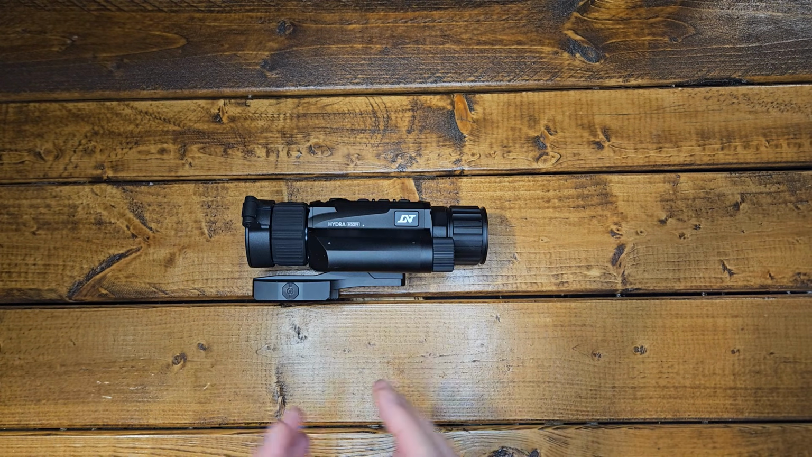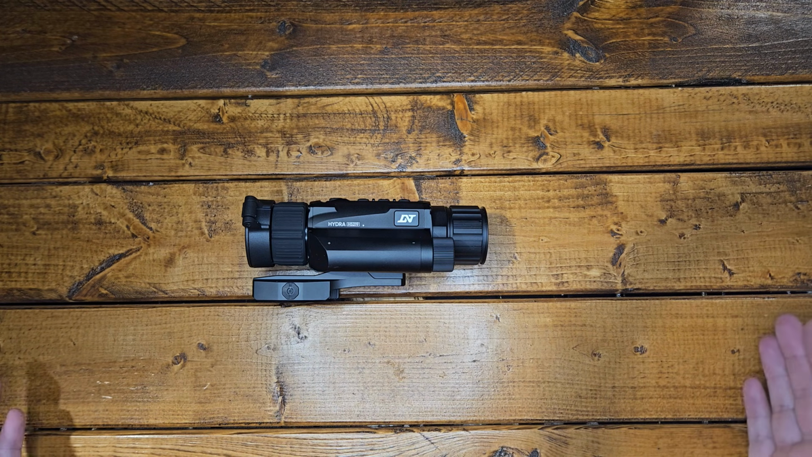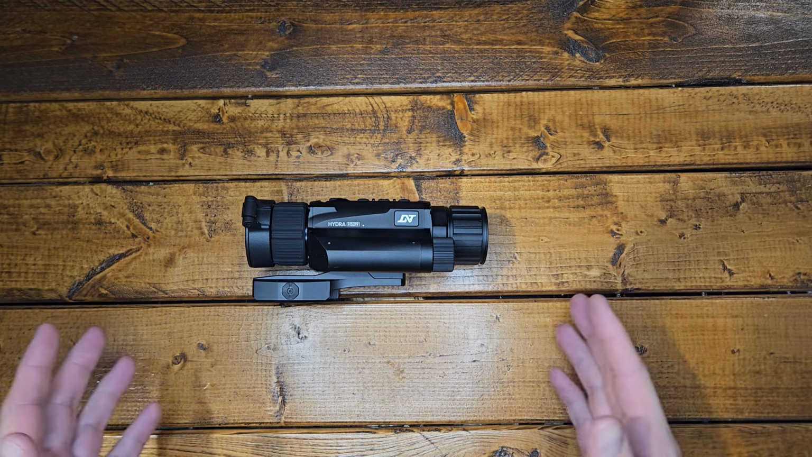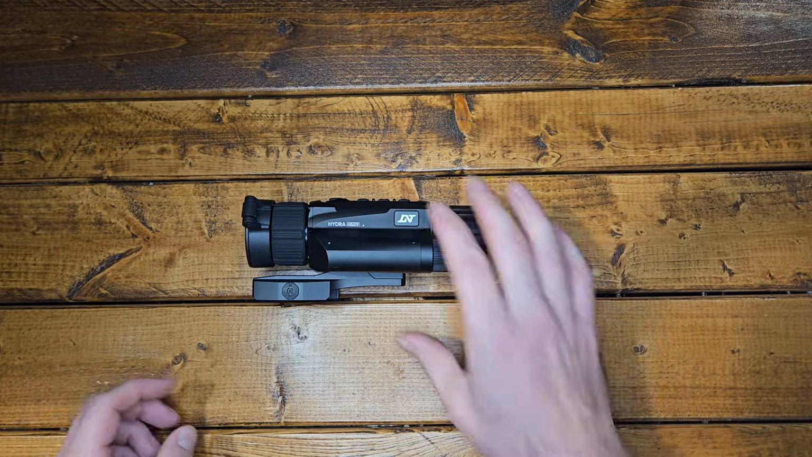One thing about thermal, as me as a prepper and not as, let's say, a dedicated hog hunter who's only hunting animals at night and needs a thermal: as a prepper, I want to be able to take the thermal device on and off of my rifle.